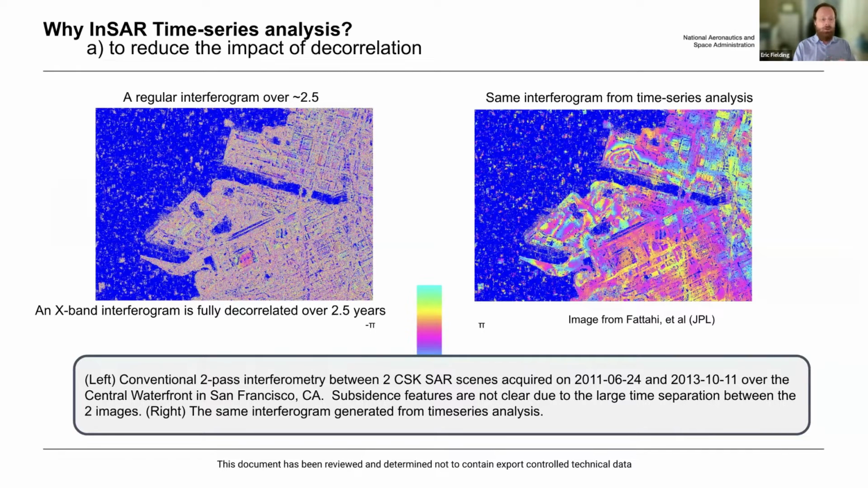On the left here is an X-band interferogram. This is the 3 centimeter wavelength. And if you use a very long time interval with X-band data, it's completely decorrelated. There's no coherence in the interferometric phase, so we can't really measure any deformation.